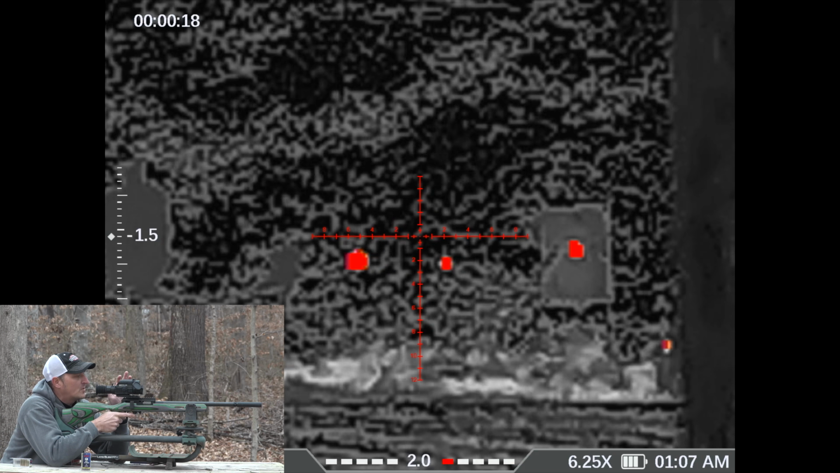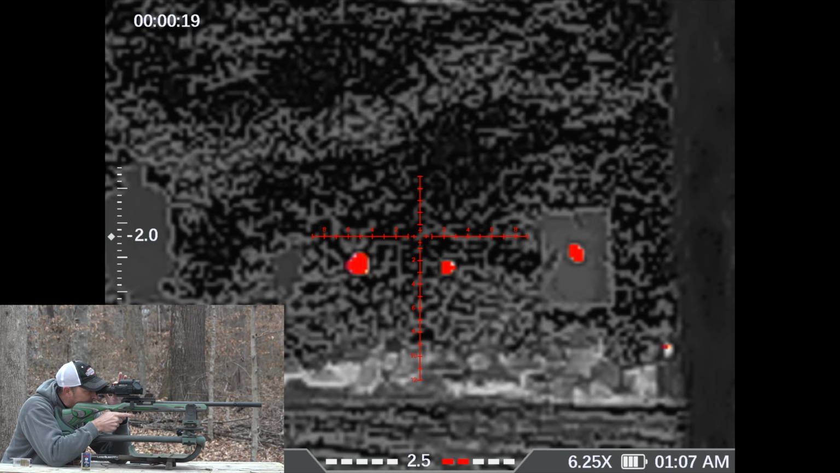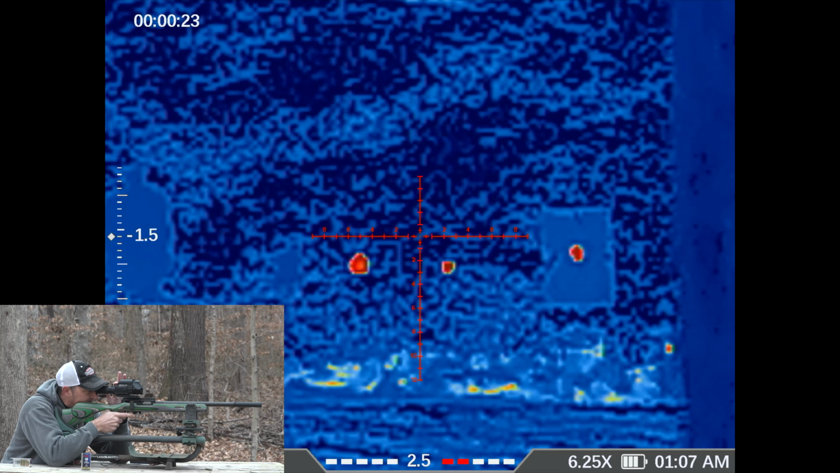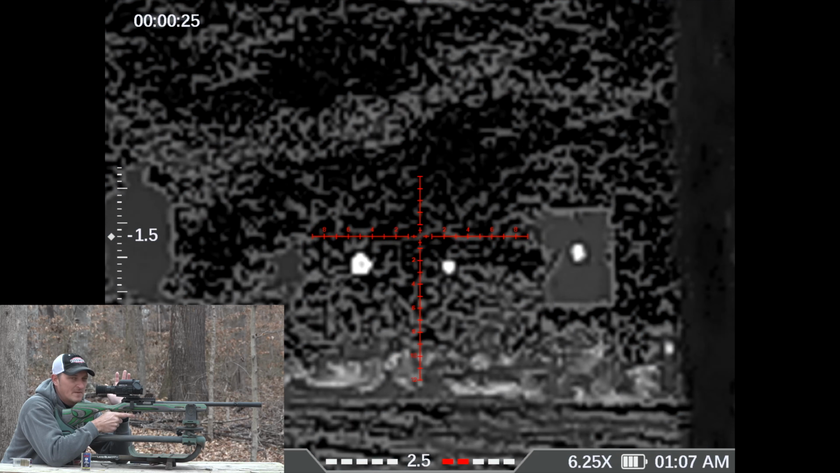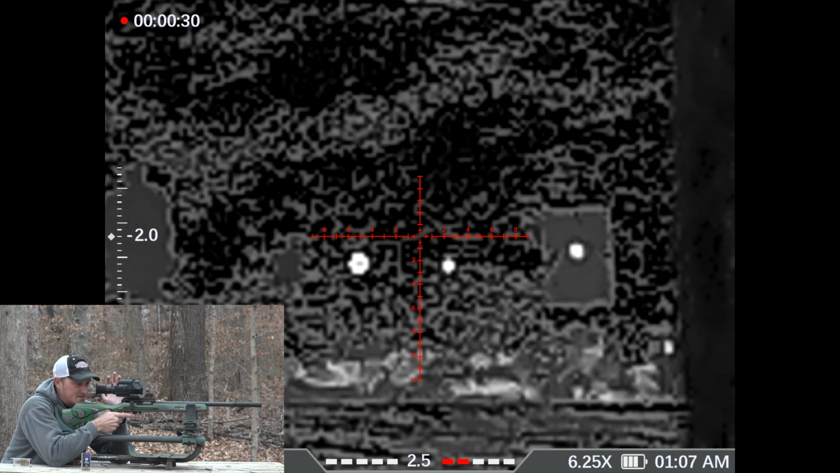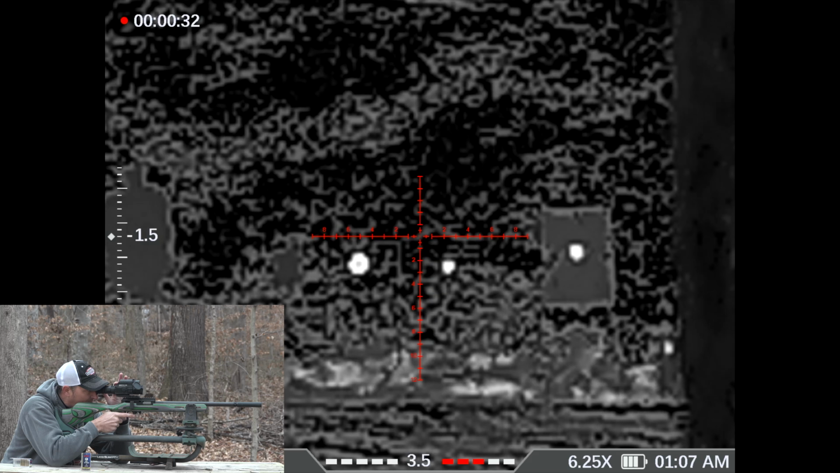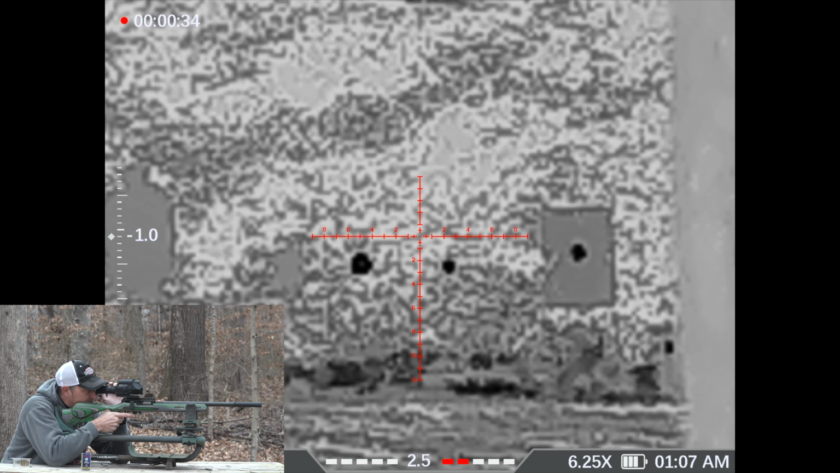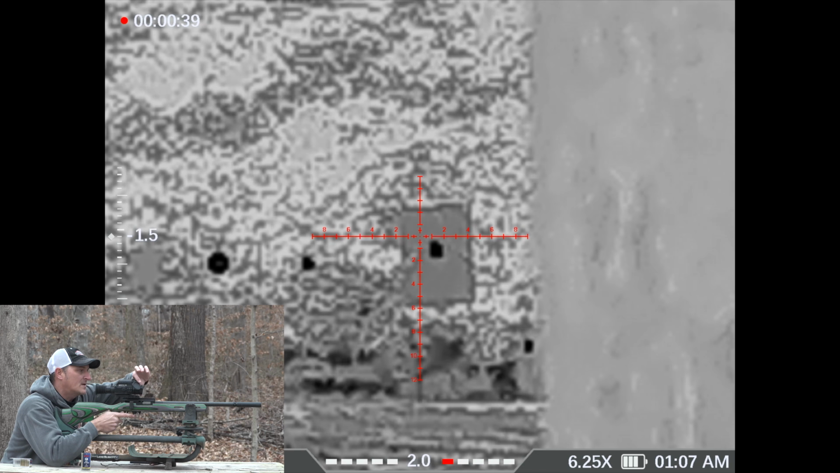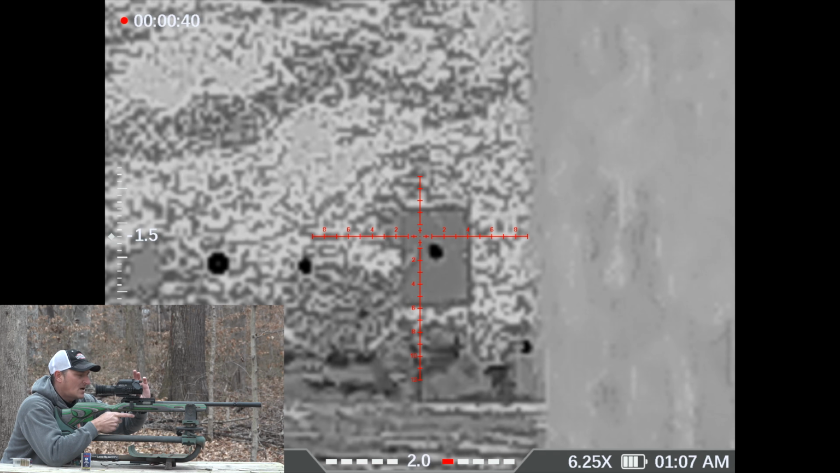Here's the great thing about thermal. You can change your different features of the thermal. So right here you have your target. Right here you have your iron hot. Some people call it the rainbow. Right here is your white hot. So anything that is putting off a heat signature is going to be glowing white. And right here is your black hot. And right in the front here, this is how you can actually focus in on your thermal.